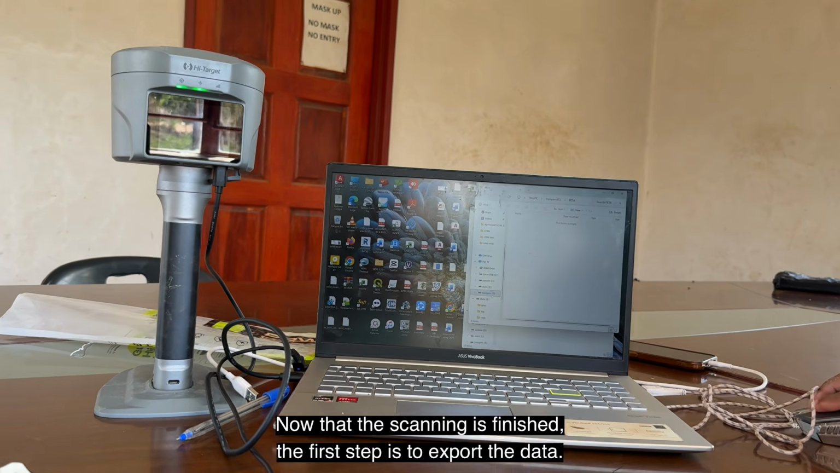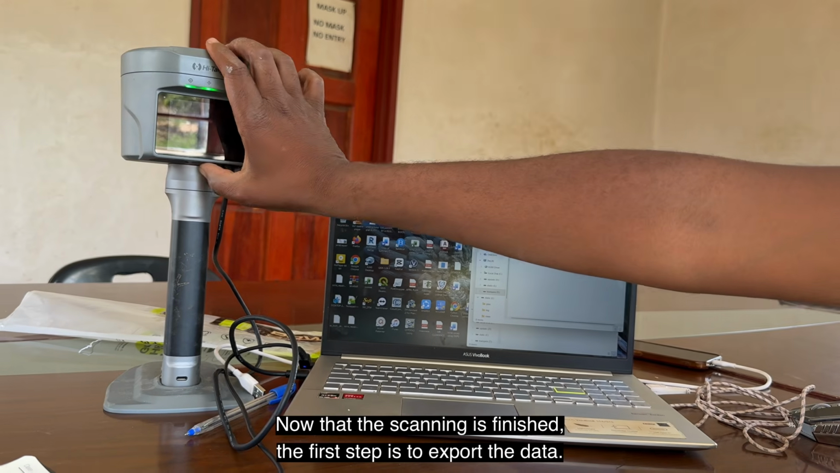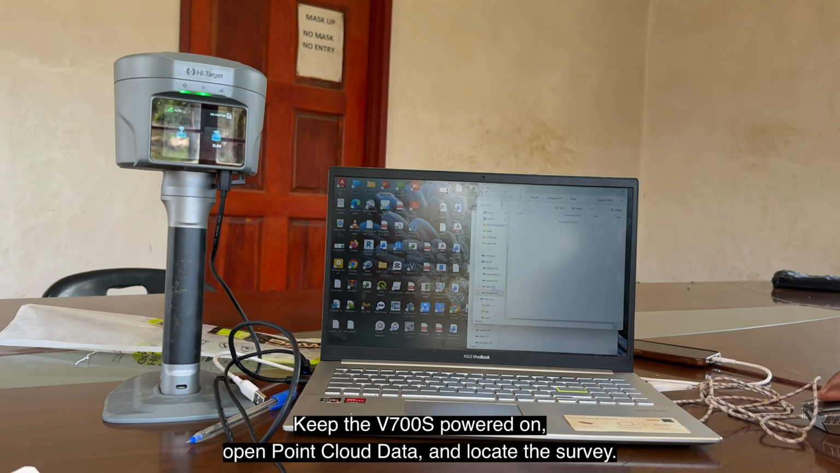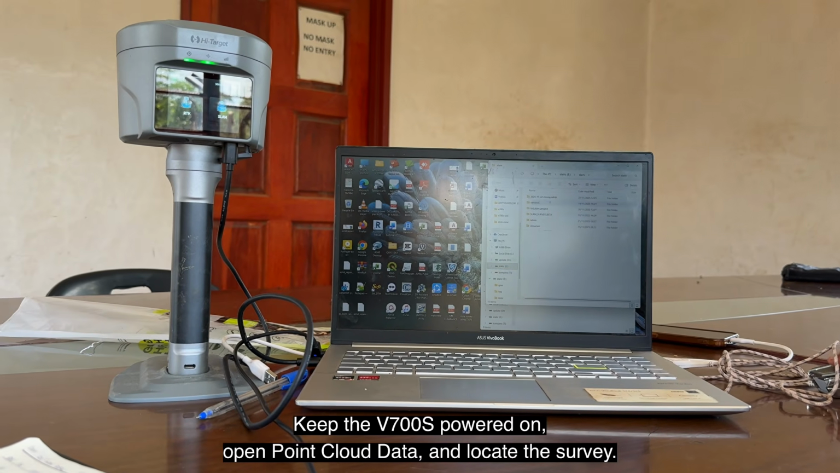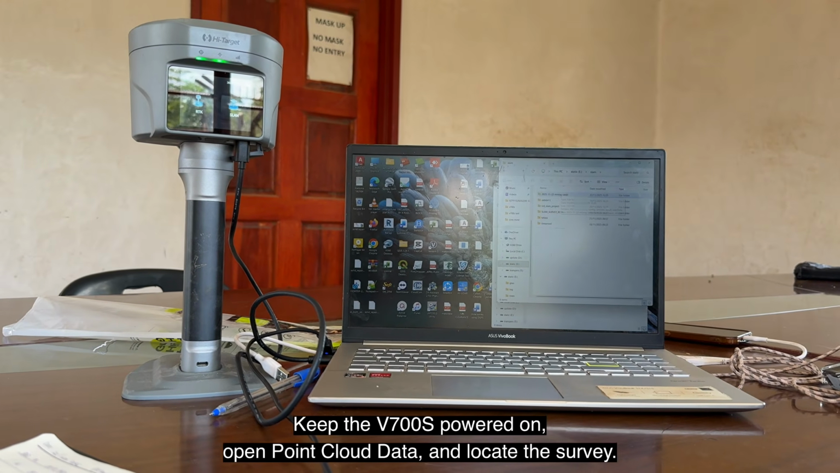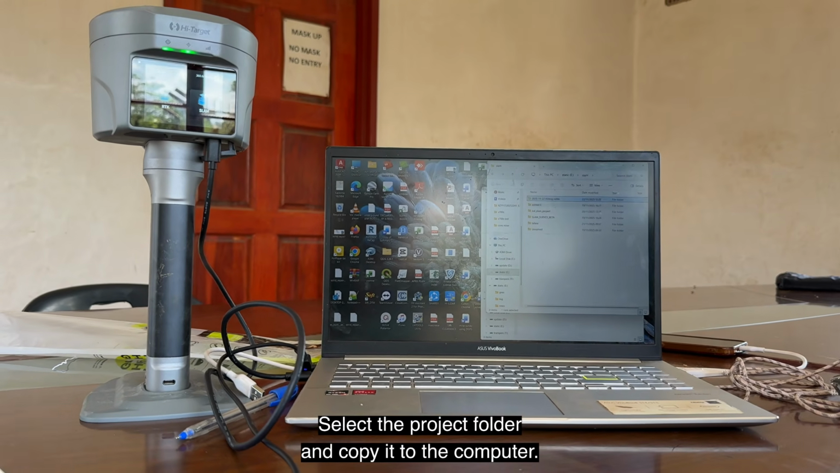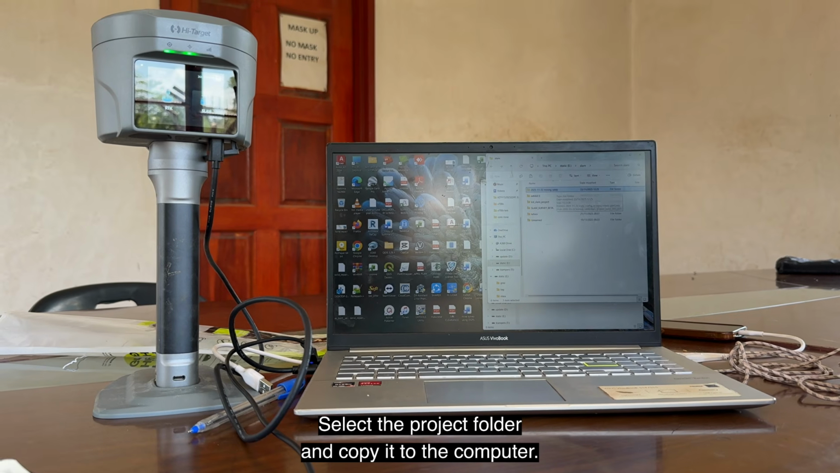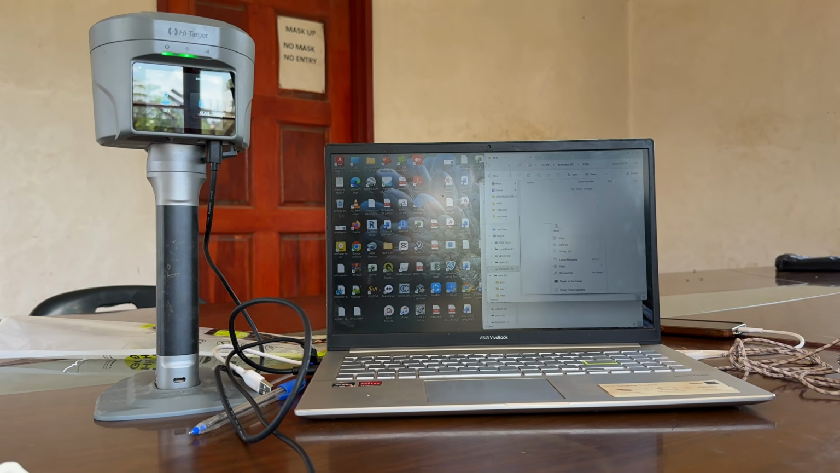So the first thing, now we need to export the data from the machine. Make sure that the machine is on when you are exporting, otherwise it won't export. So you navigate to SLAM, then look for the data that you are doing. This is the data that I was doing. From here, I just copy this file, the one that we had created, and paste it in here.